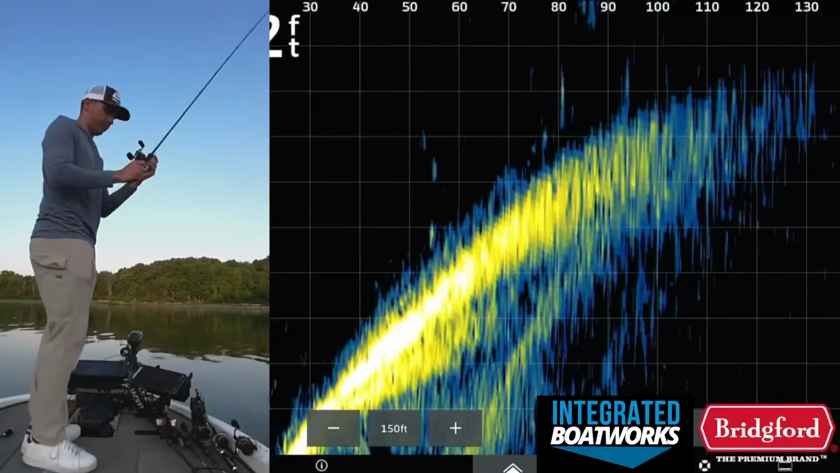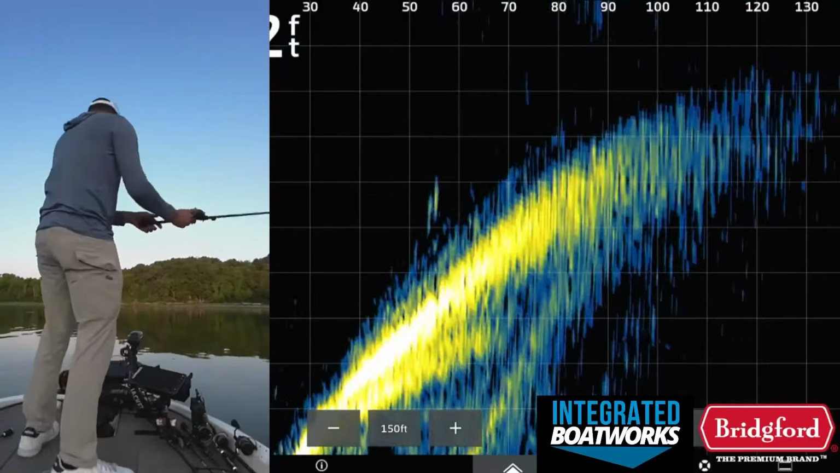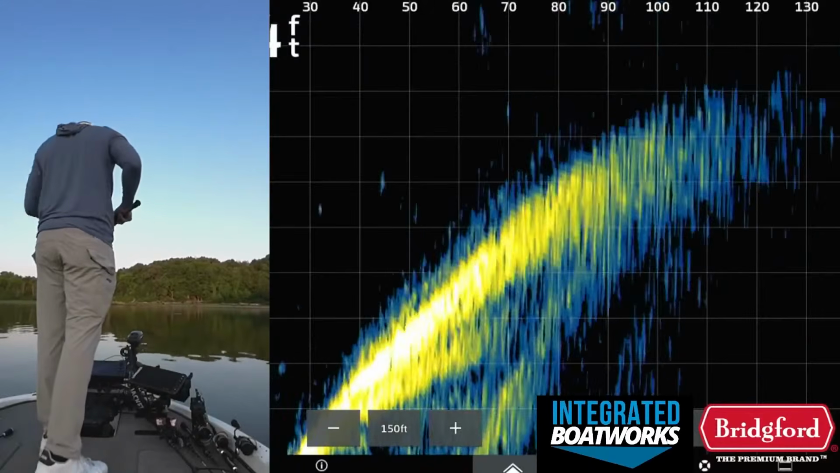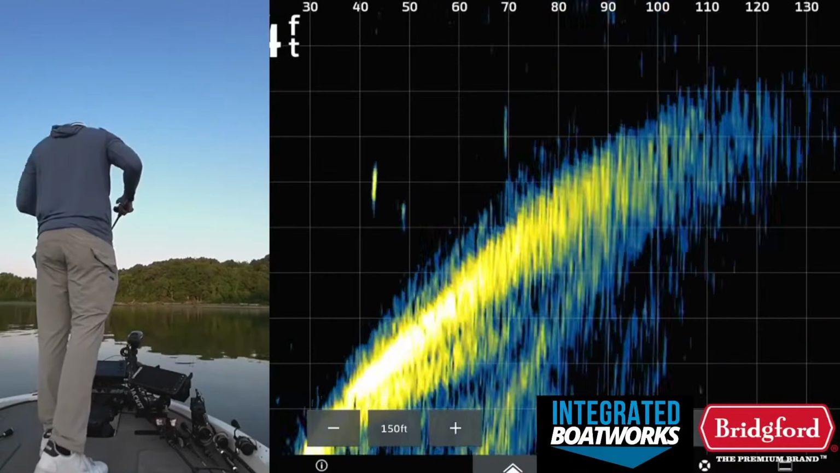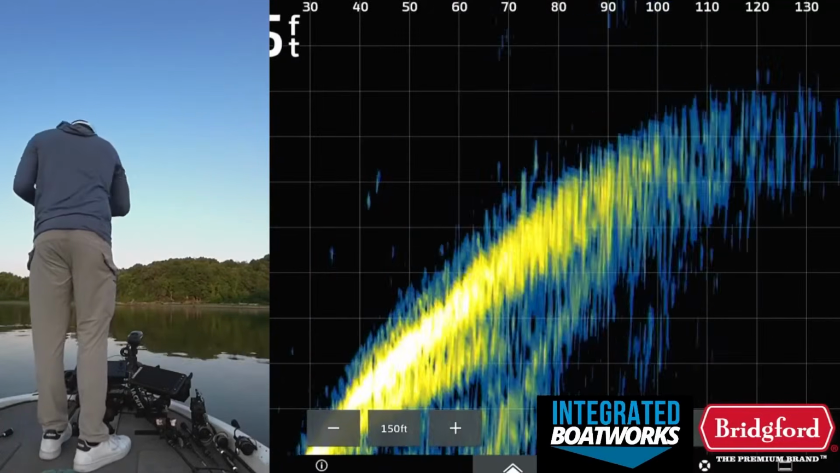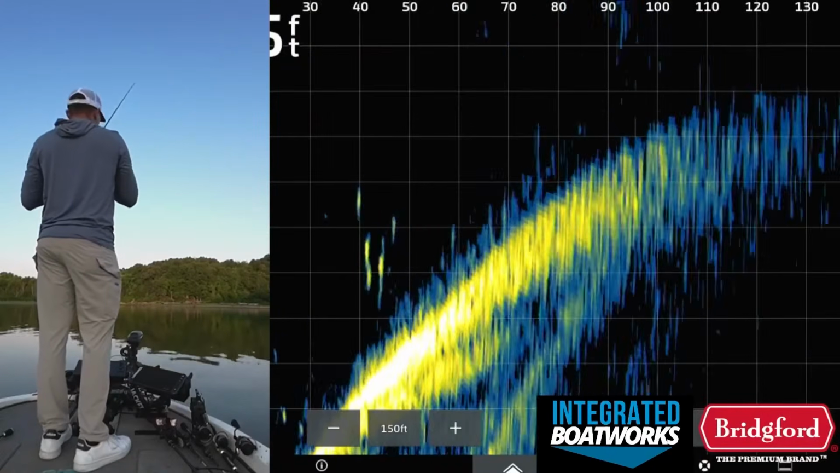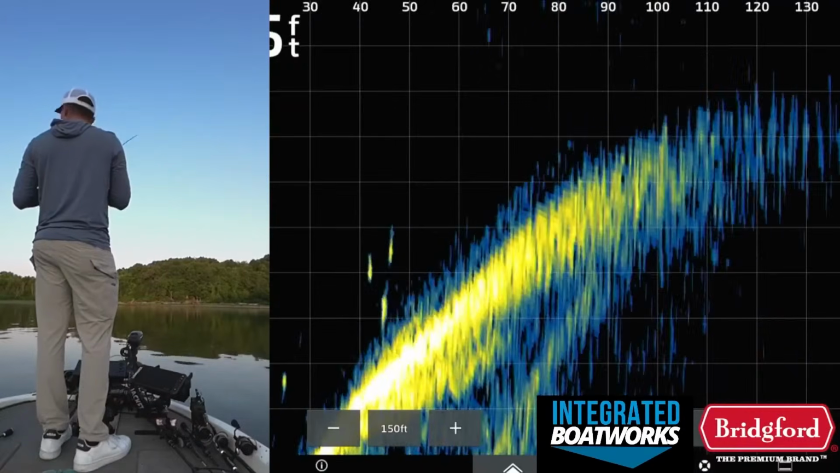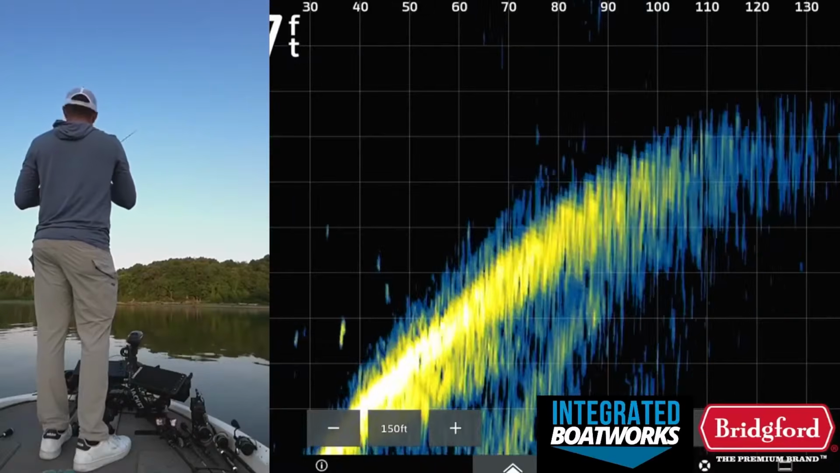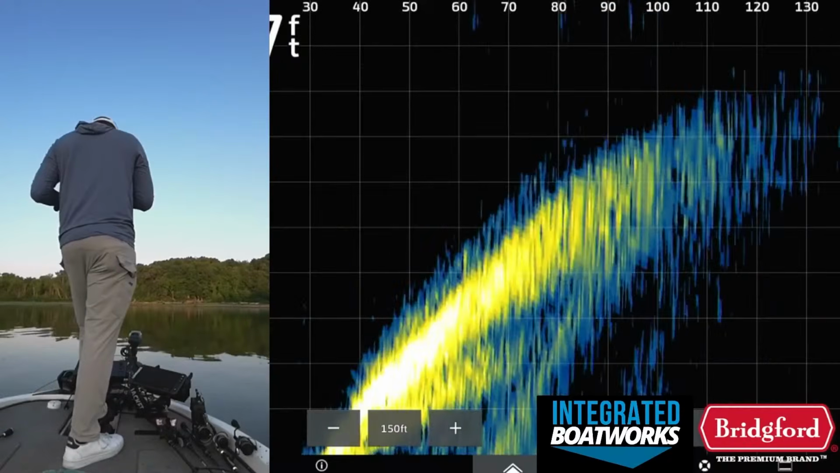Try throwing this. I'm throwing the tush over at him, and I might also drag a worm on him in a second. Get my backlash out. See if they'll eat this thing. If they don't bite this, then we might drag a worm down there for a second. See if they're in more of an on-the-bottom worm type mood before we move on.